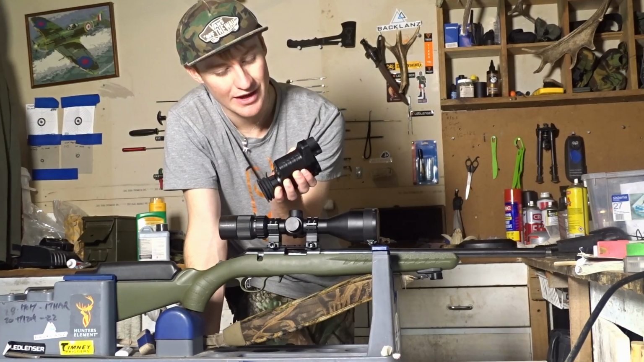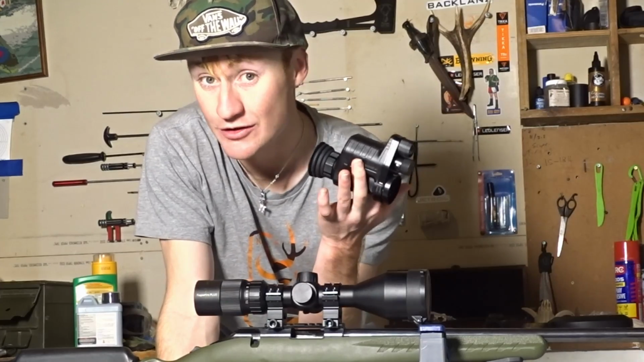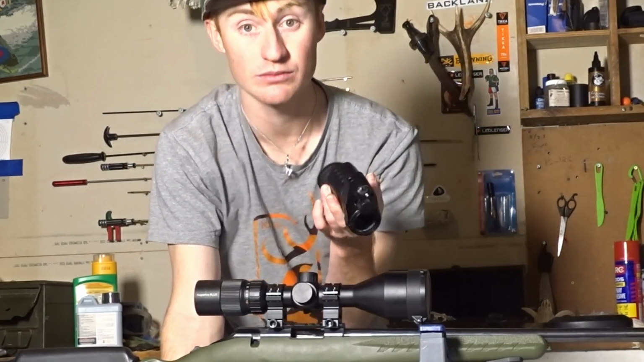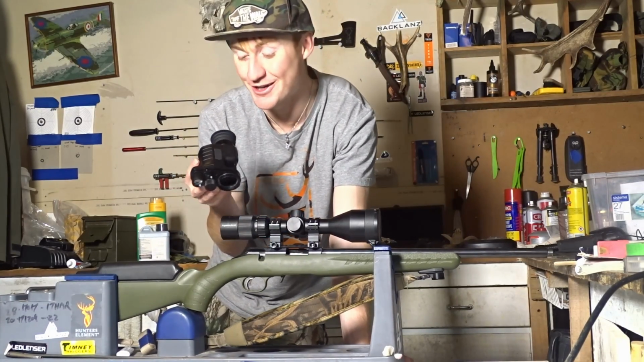It comes with an SD card. It even comes with a bloody headphone jack, because you can look through here and watch the videos you record, just looking through and seeing what you've recorded, which is pretty cool. It's got a headphone jack, so you can even plug your headphones in and listen to the audio.